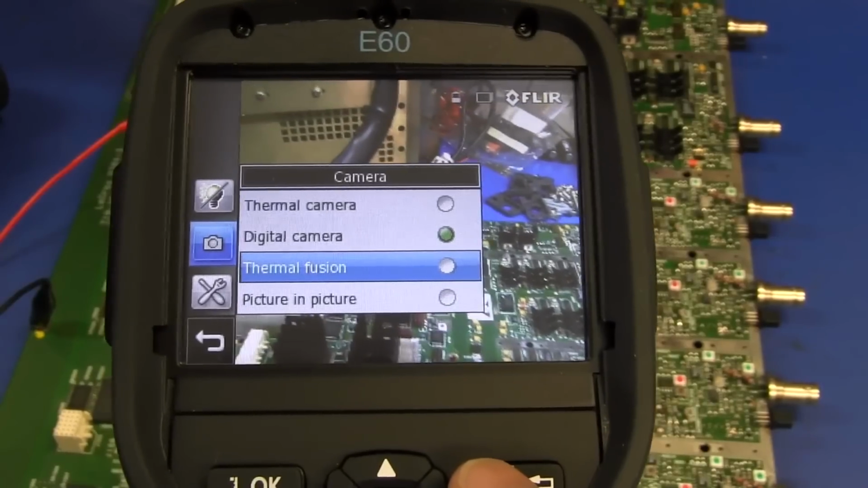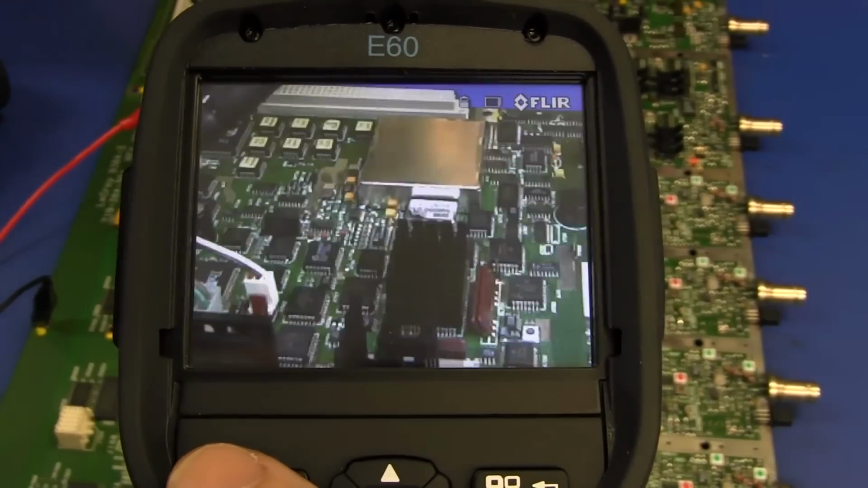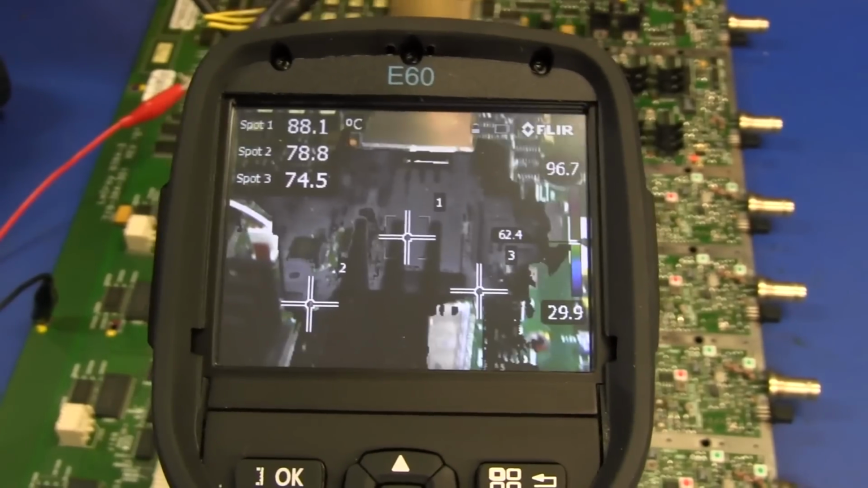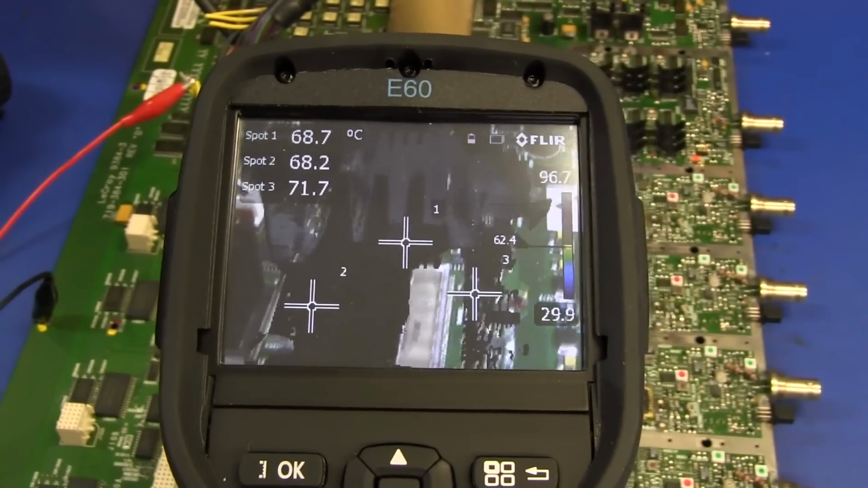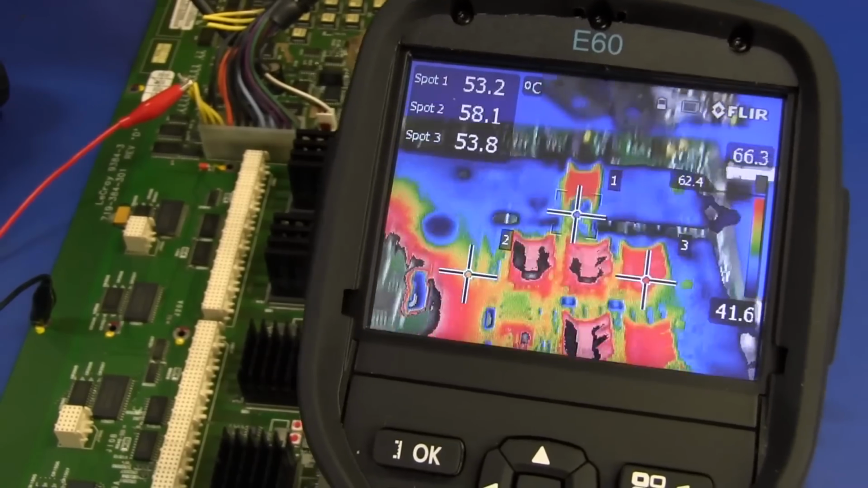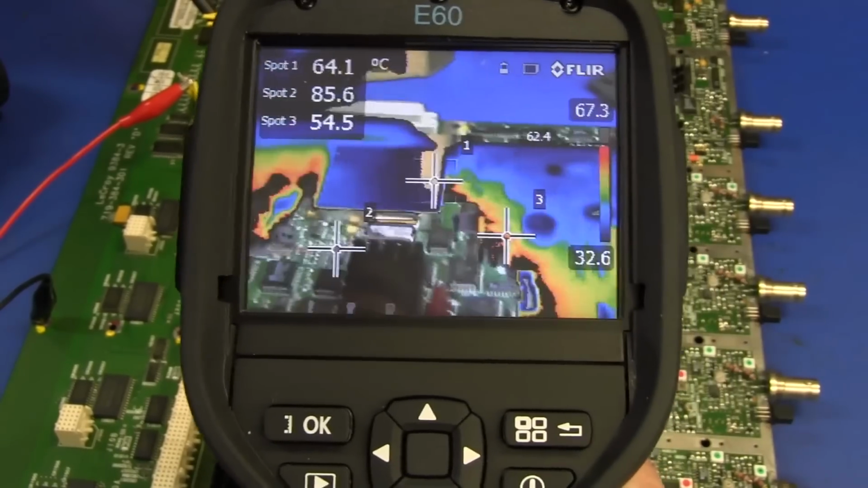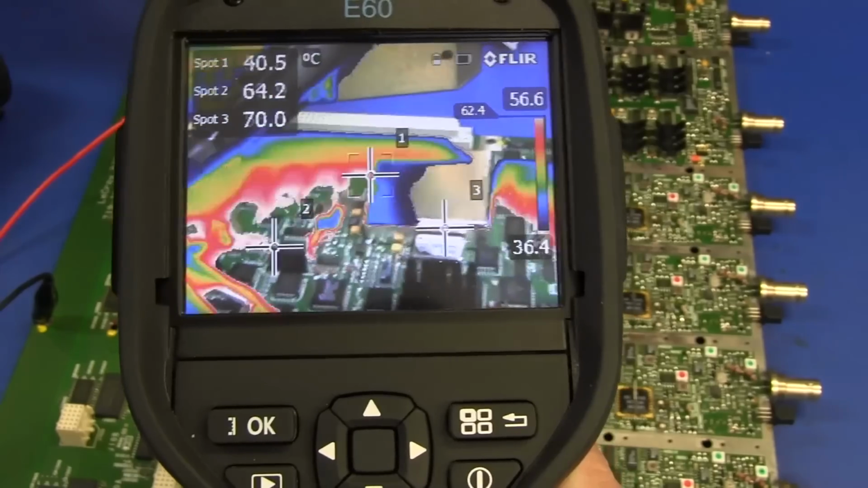Now here's where the fun begins, folks. We're going to put thermal fusion mode on, and what this does is it overlays the thermal image onto the digital camera. So you can see that it really is quite neat. You've got to set it up correctly, of course.